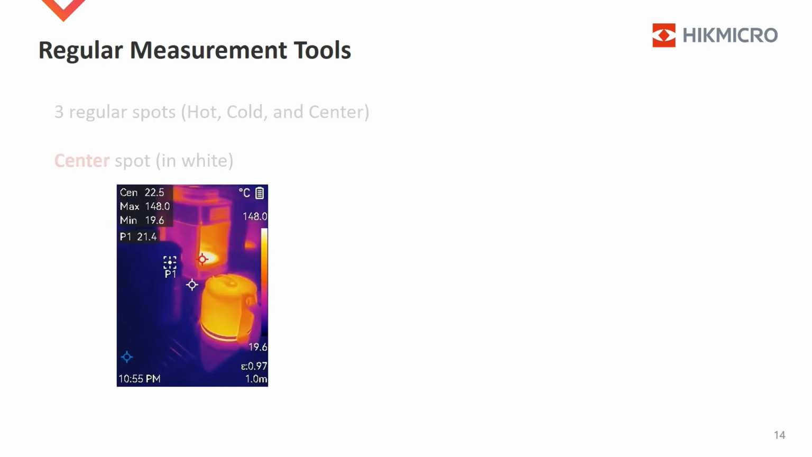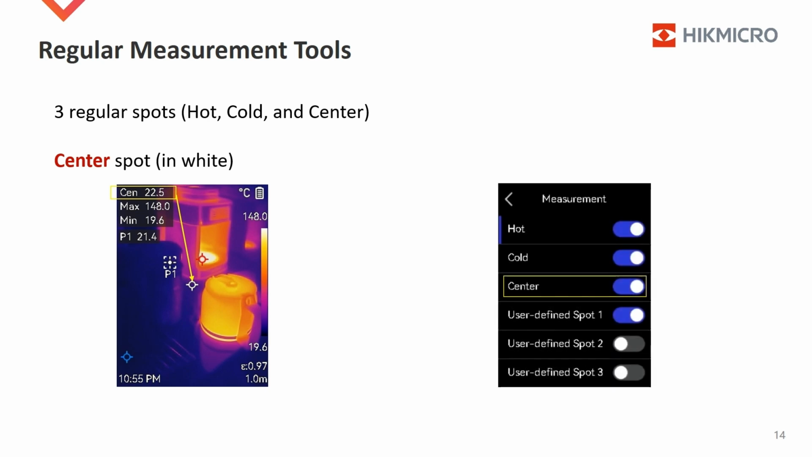The center spot tool makes the thermography camera work as a thermometer. The white cross stays at the very center. If you want to measure somewhere in the view, just align the center with the object. Then you can read the measured temperature displayed with CN.